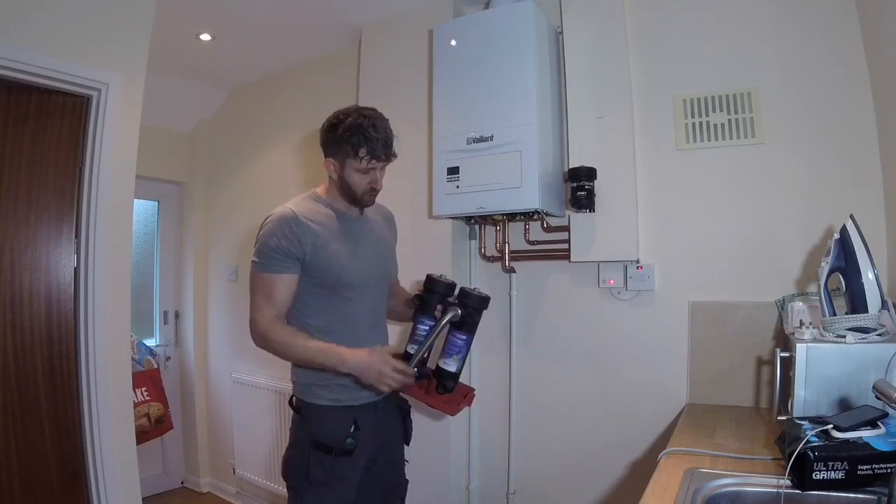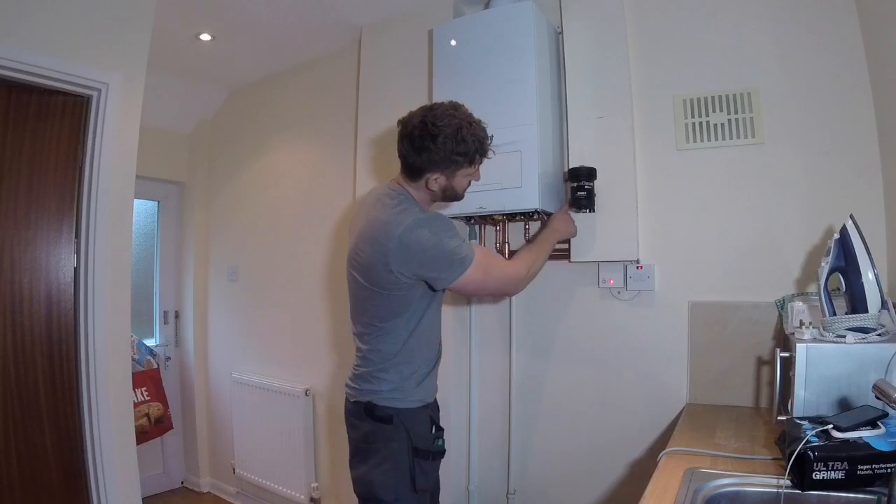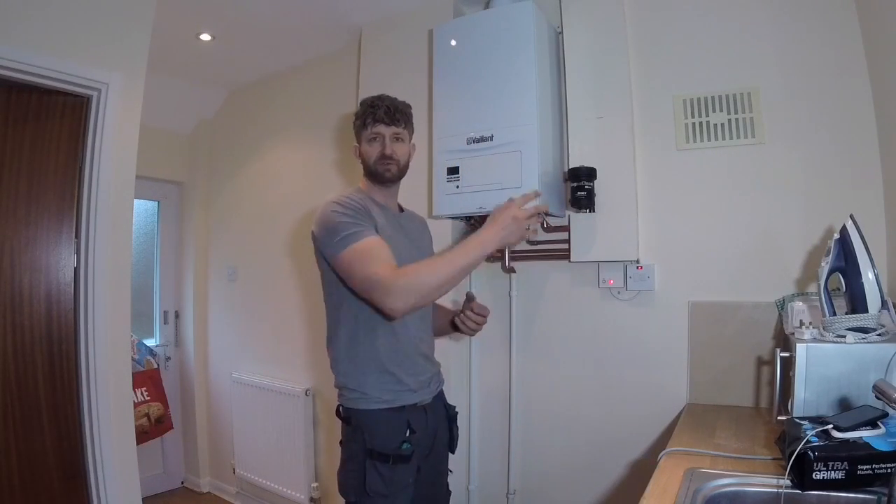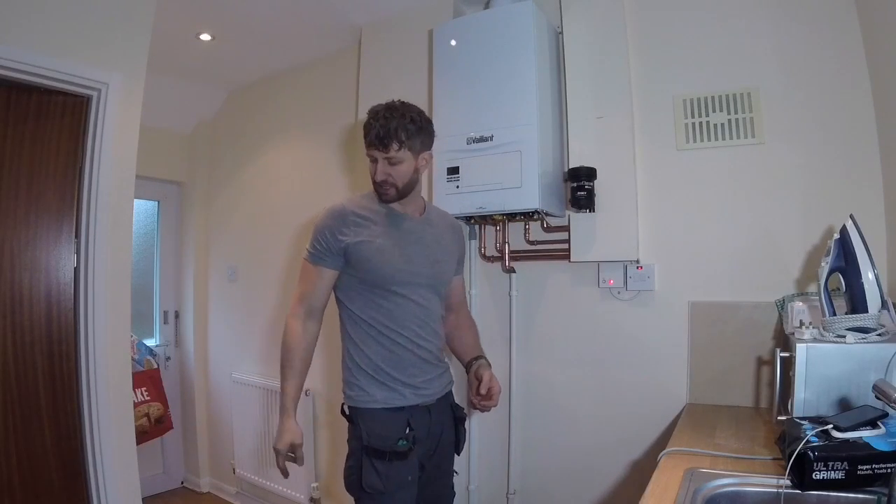So the way this works, we're going to isolate the two valves on the Magnaclean, take this out, and then we have an adapter that fits onto the connections, and then we can run two hoses to our Magnacleanse, which I'm going to set up now.